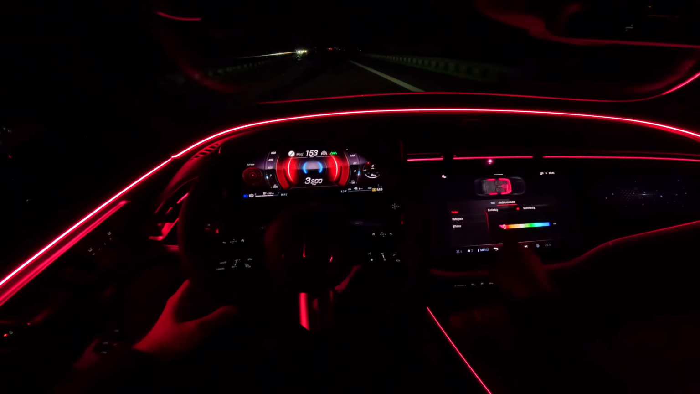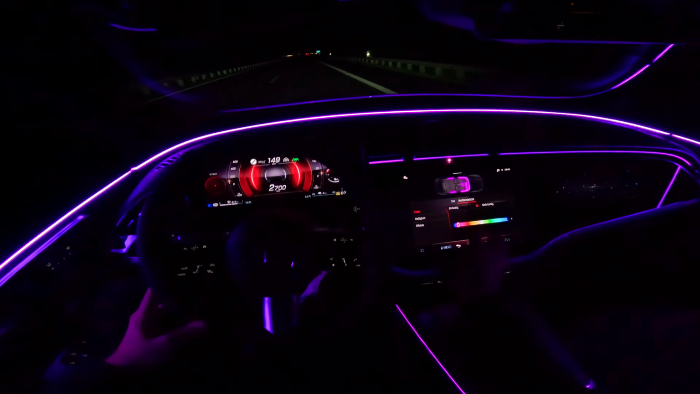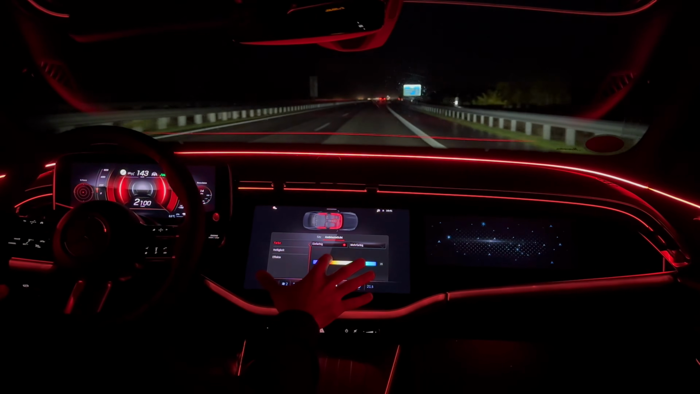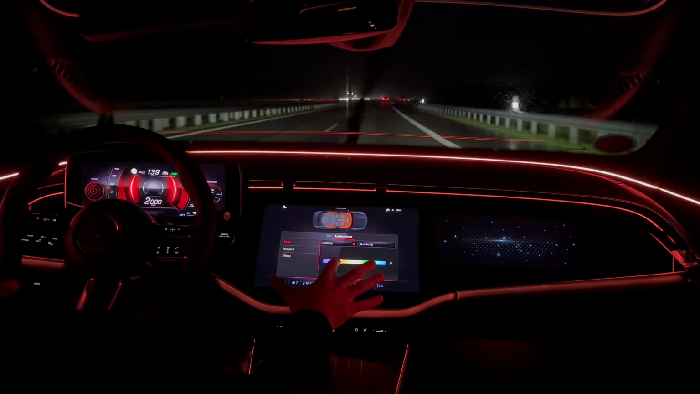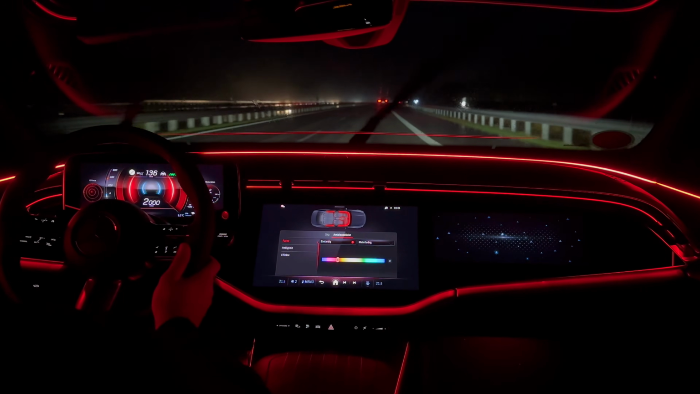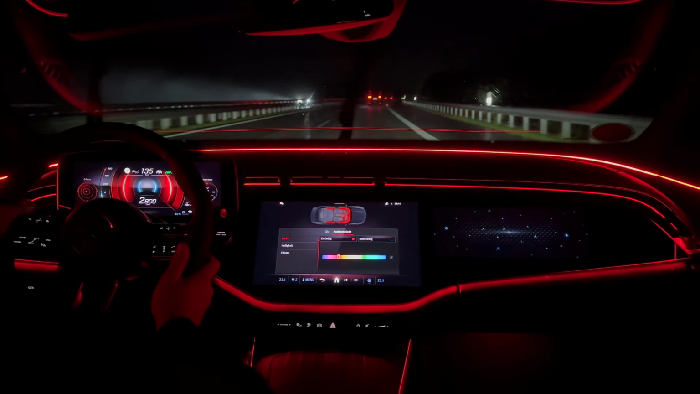Super dark, and just look at these beautiful ambient colors we have. They are so good looking. Also the red, wow. Yes, this is red. Wow, this looks good. This reminds me of the XM Label I drove a week or two ago. And it looks super nice as well in here.